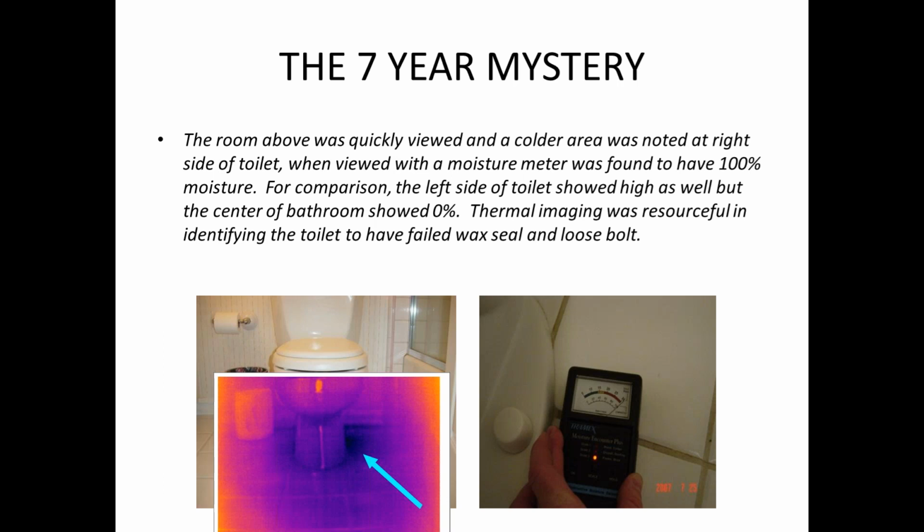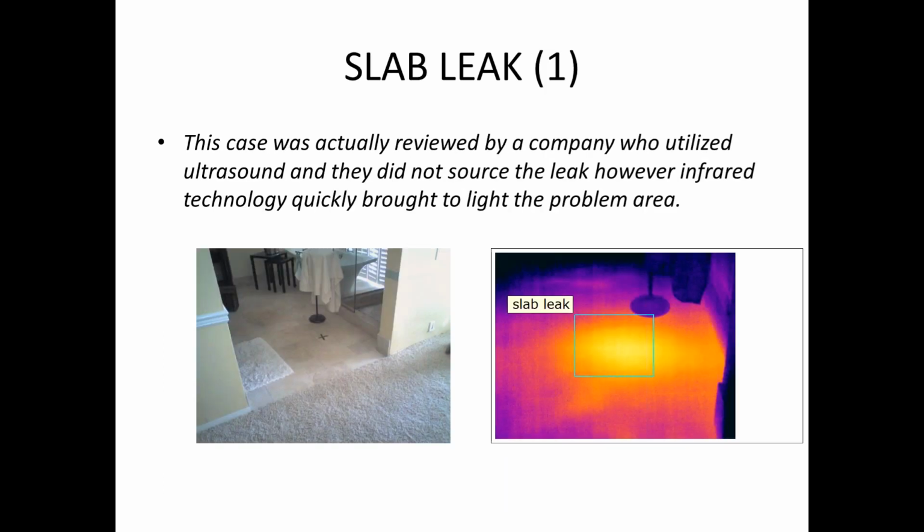They're a marriage made in heaven because they're both necessary, and there are ASTM standards that discuss the proper use of that. This was a case of a slab leak where we had a customer who had actually utilized ultrasound services, many leak detection. For those who look up, if you Google the word leak detection, you'll come up with a plumber.